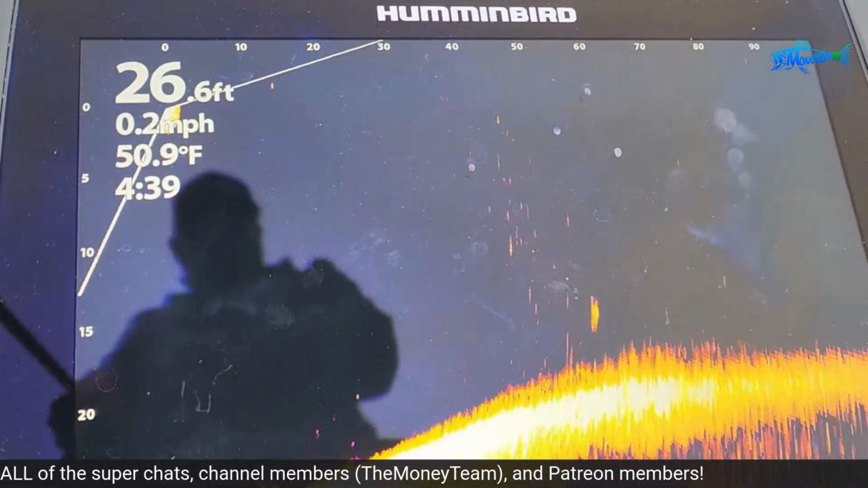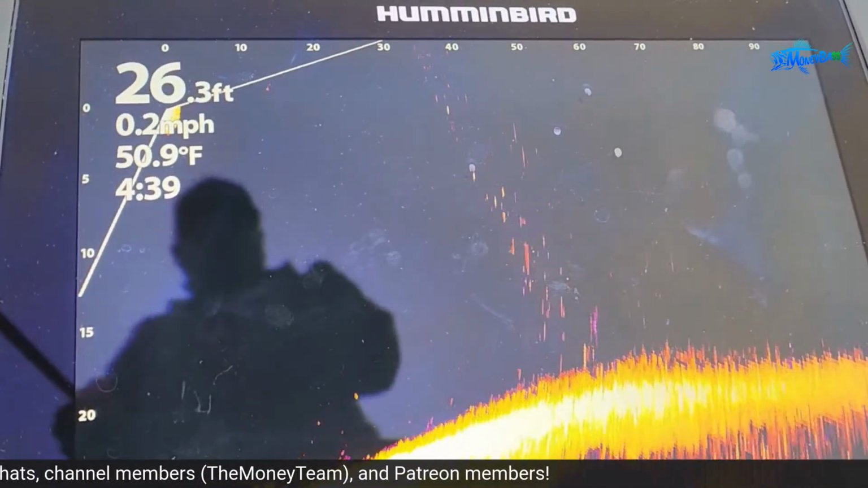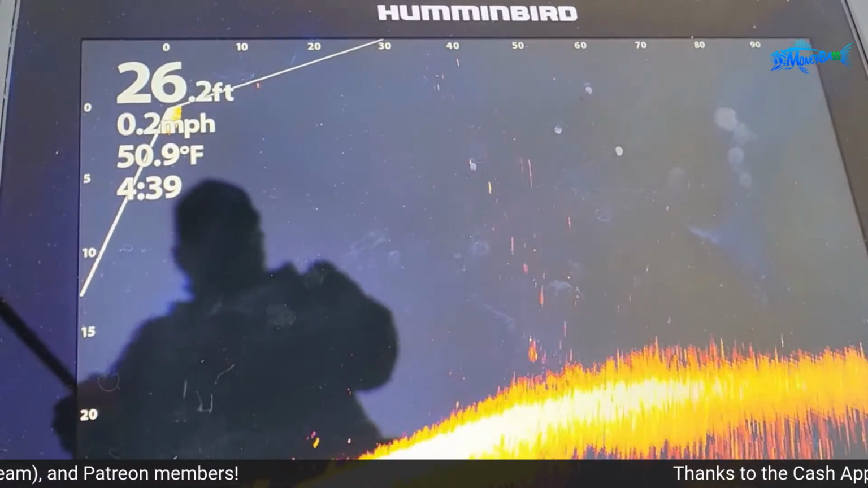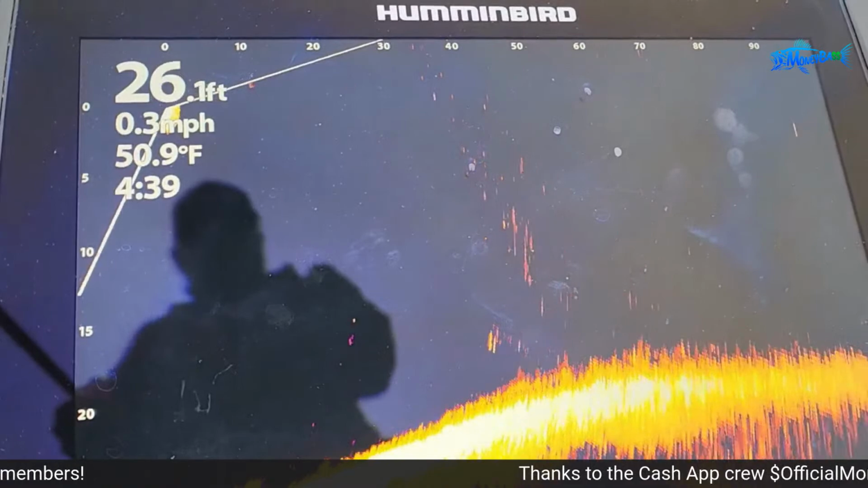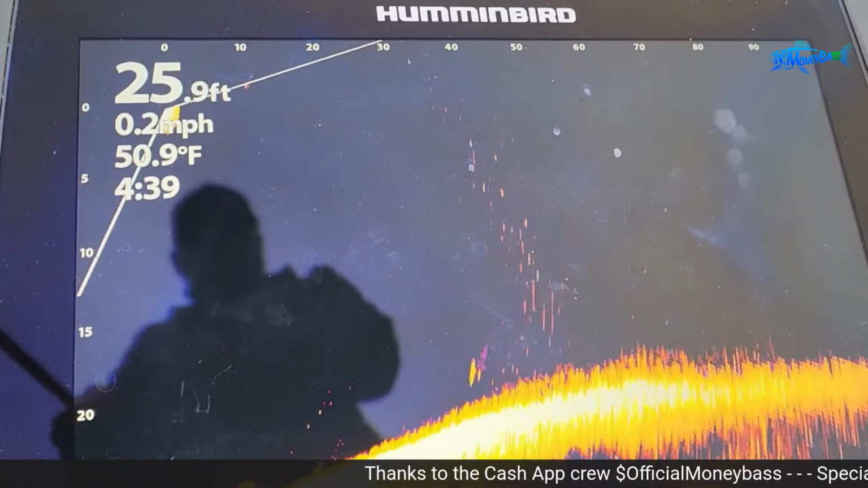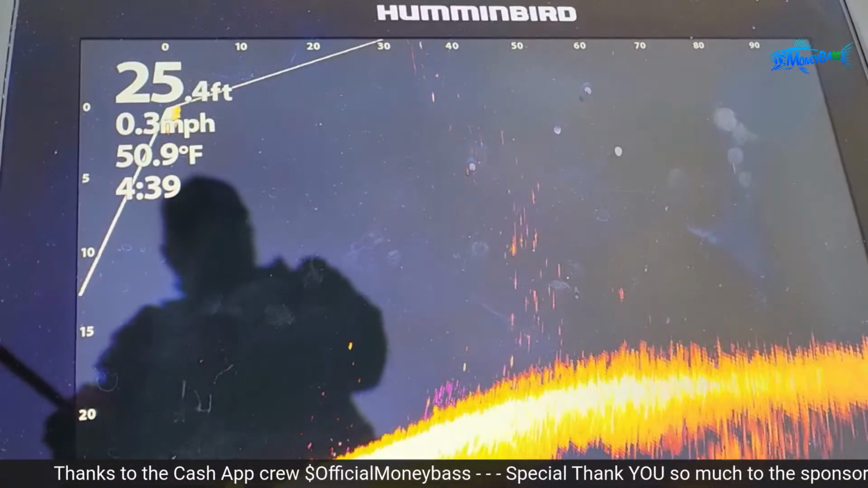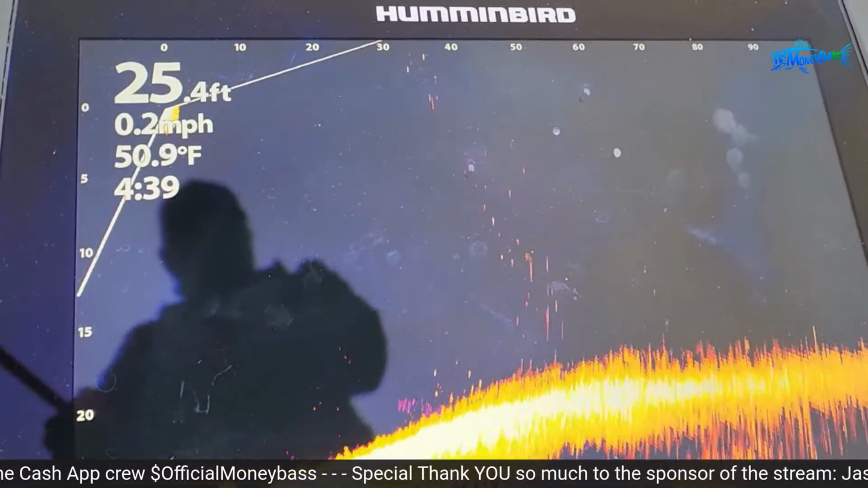So what I'll do over the next few days, weeks, is start getting the system dialed back in the way that I had it before. And the same way that you're seeing those images there, I can get those a little bit brighter. I just have to go in and make some other adjustments on the Mega Live transducer settings themselves.